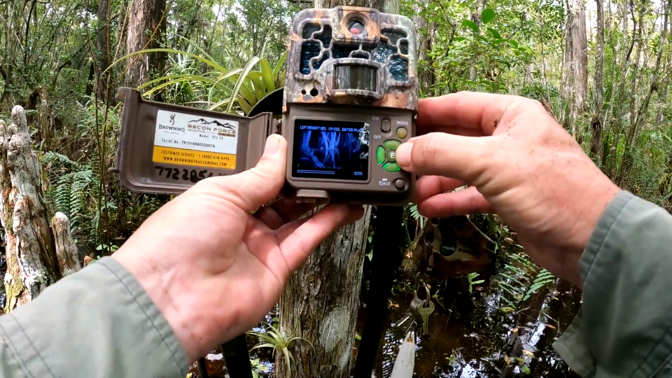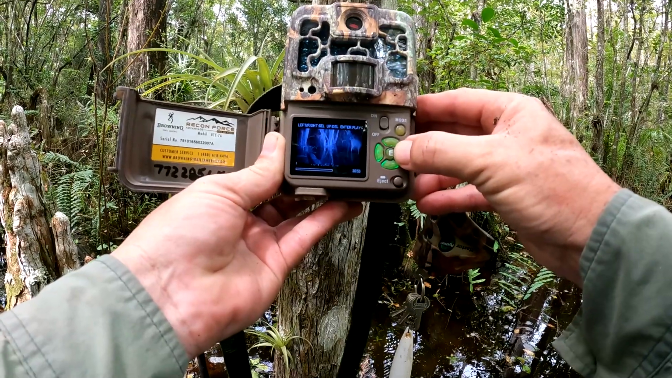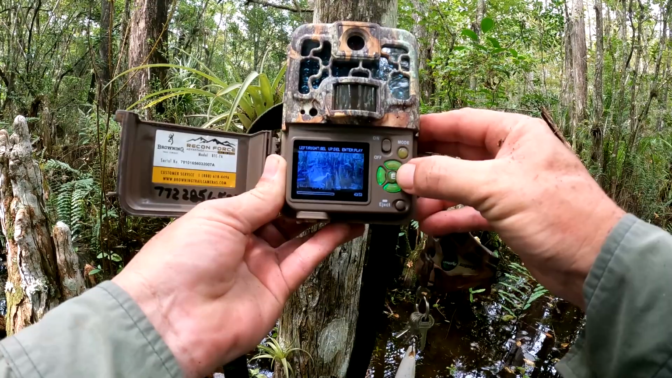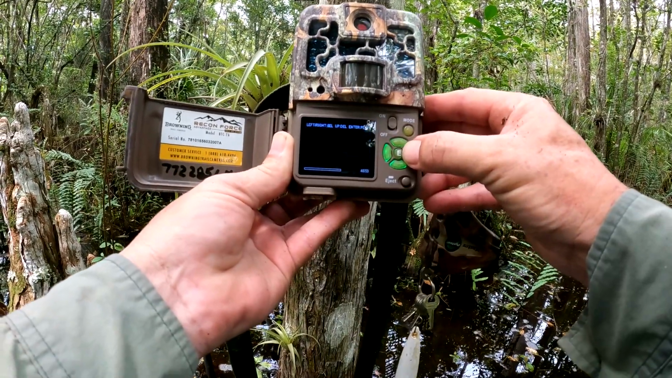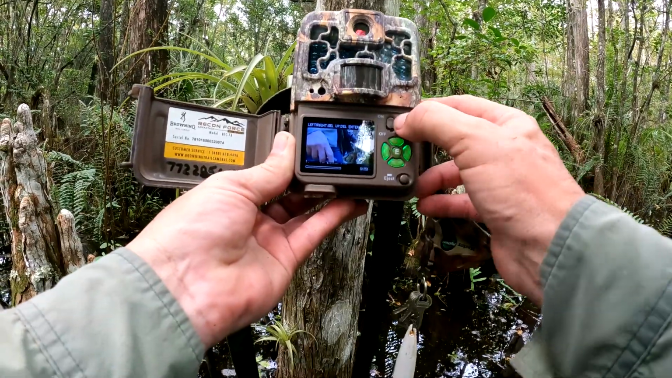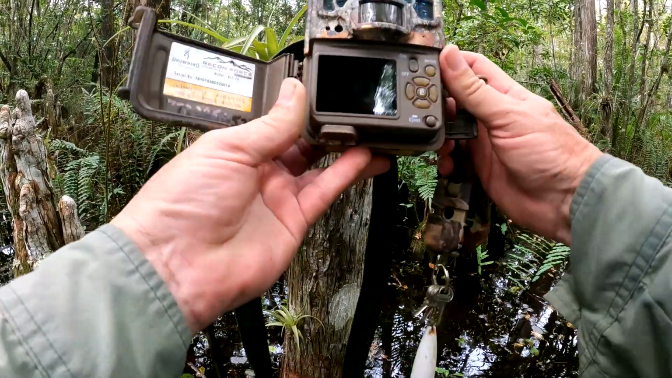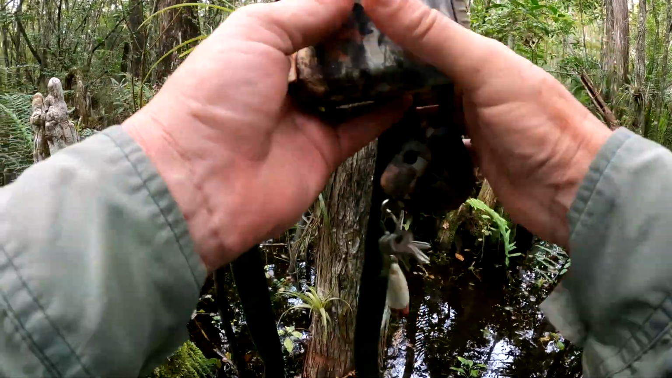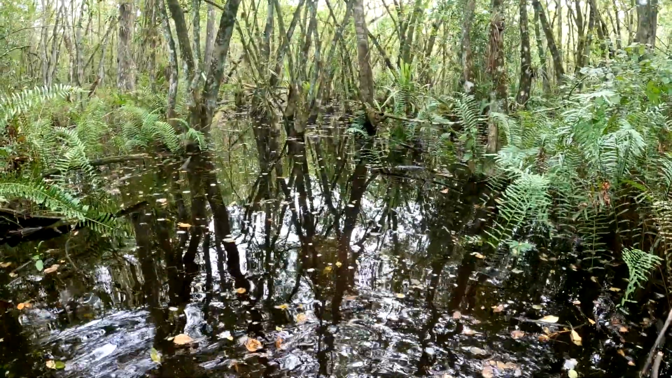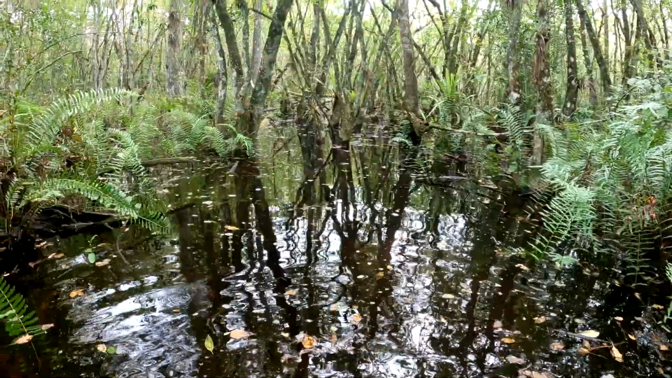But I do know in the few months that I had it here, and when I came and checked it, I did get a few bears, a good amount of deer, a couple bobcats, some hawks and owls and other birds. So this is a good spot. So we're gonna go put that SD card on the computer and see what we get if I make it home, because I'm too tired.